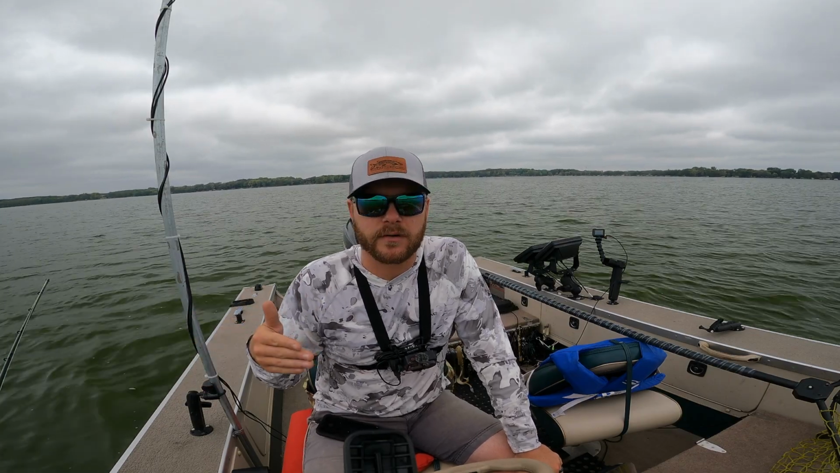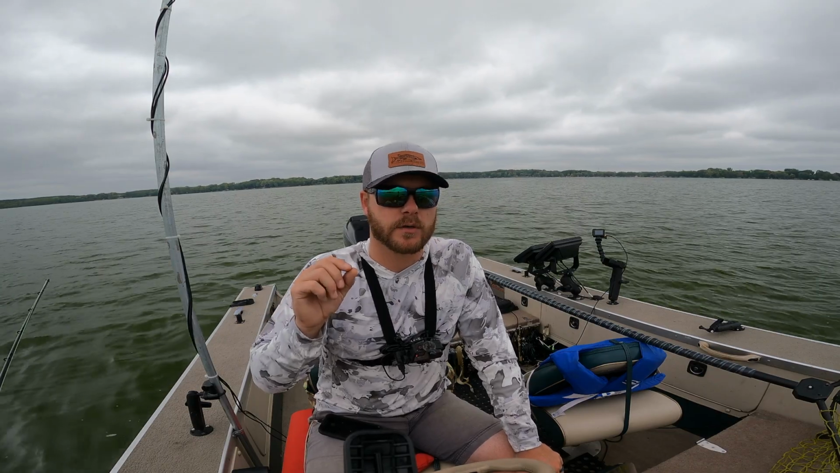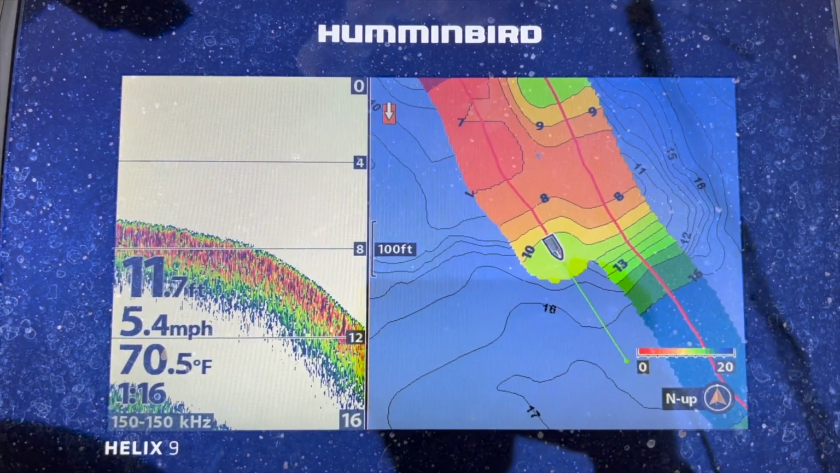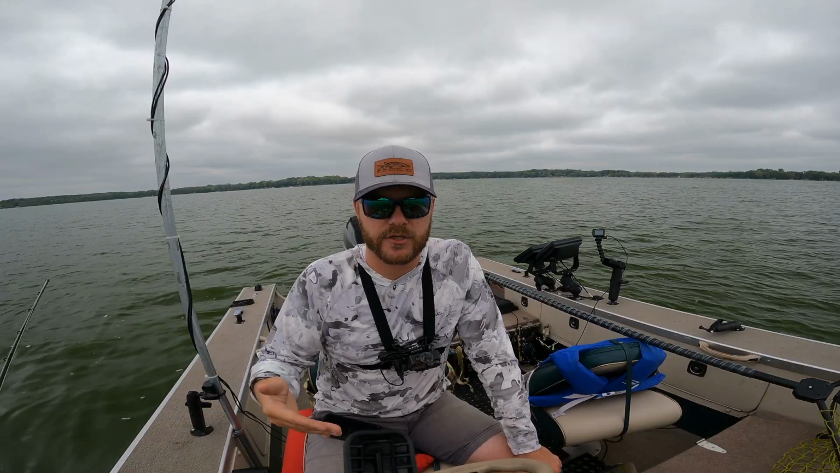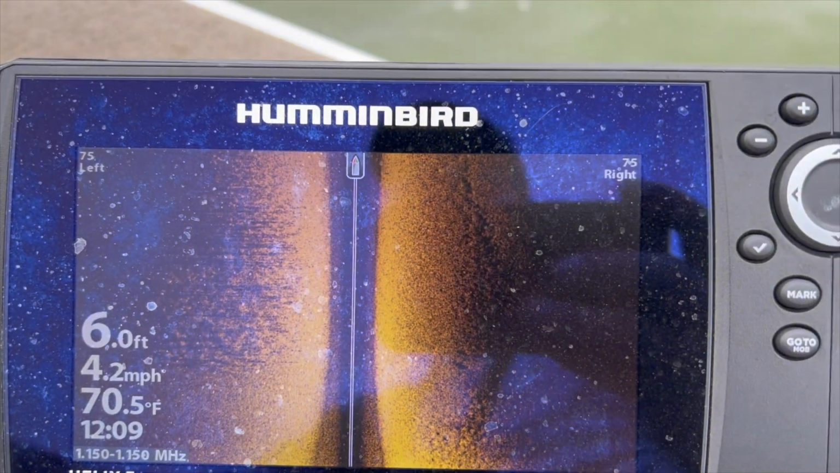But the reason it's important to auto chart is because, like I mentioned, those lake maps aren't always perfect. As we're going through here, we are actually mapping out structure differently than the Lake Master card. The Lake Master card will indicate that we should be in 13 feet of water, but I've actually been in 6 for a good portion of this.